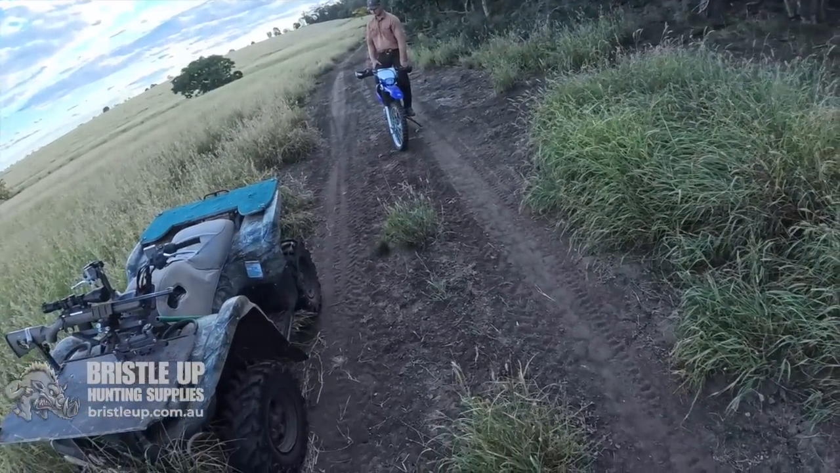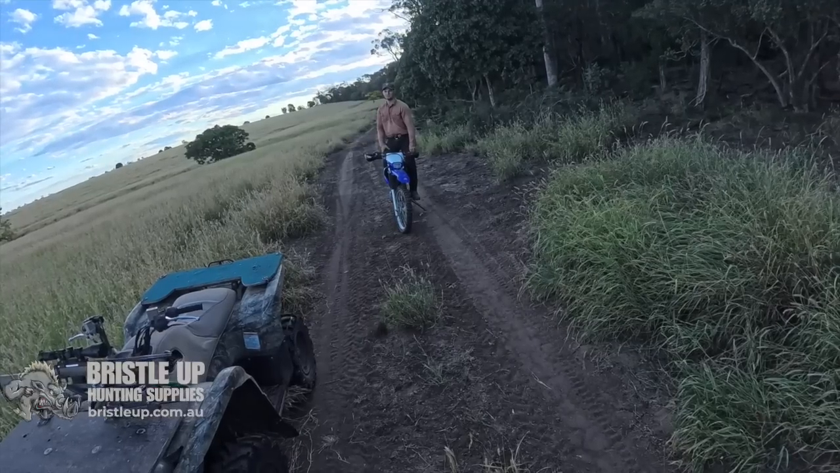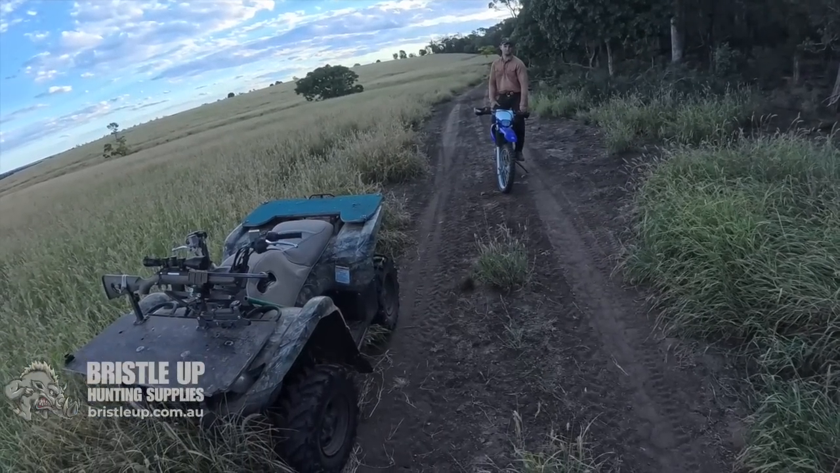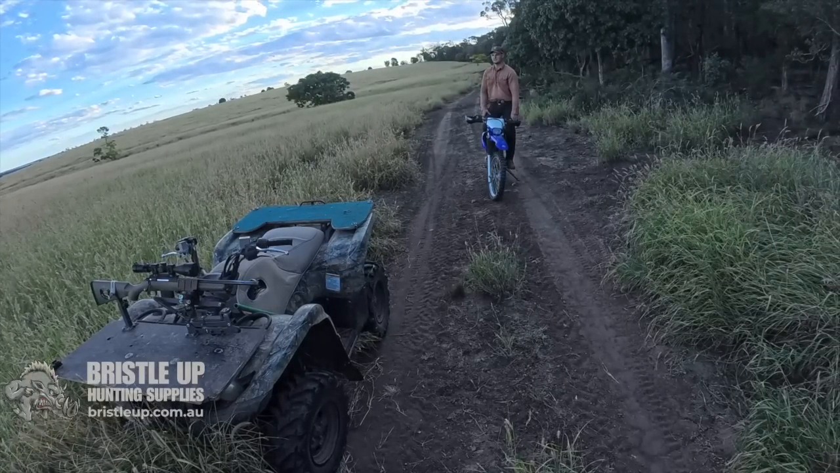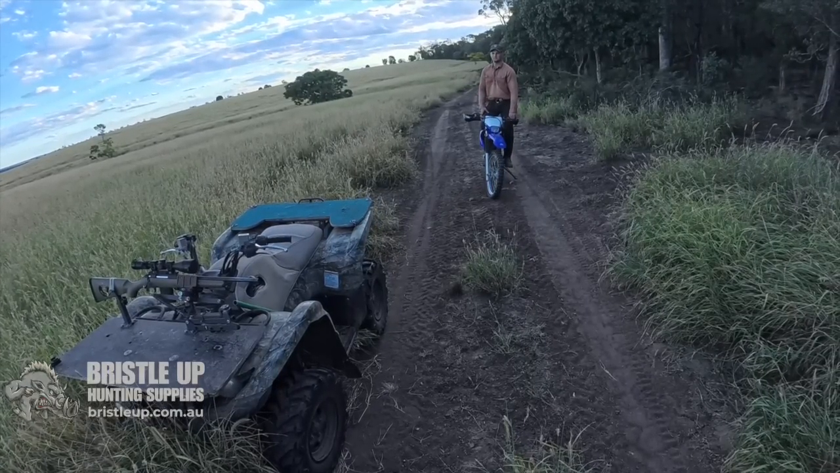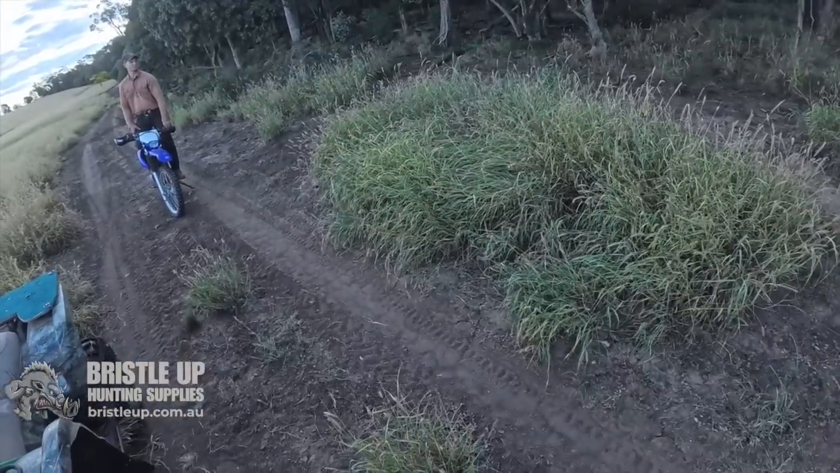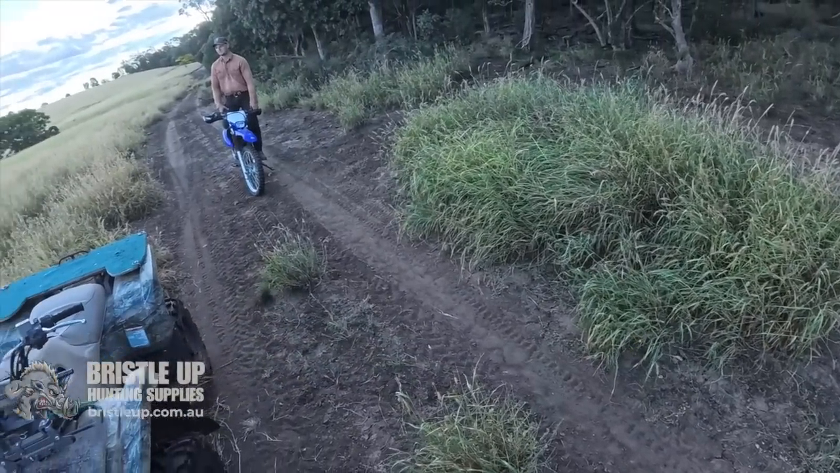No. Haven't seen any tracks through here for a while. That's what makes me think that they know. They come this far and either they haven't made it here yet, or there's someone smart enough to know that anyone that goes down that way gets caught. Yeah. And they're cutting through and running up the other track now to come by. Yeah, well, they're definitely avoiding it a bit.